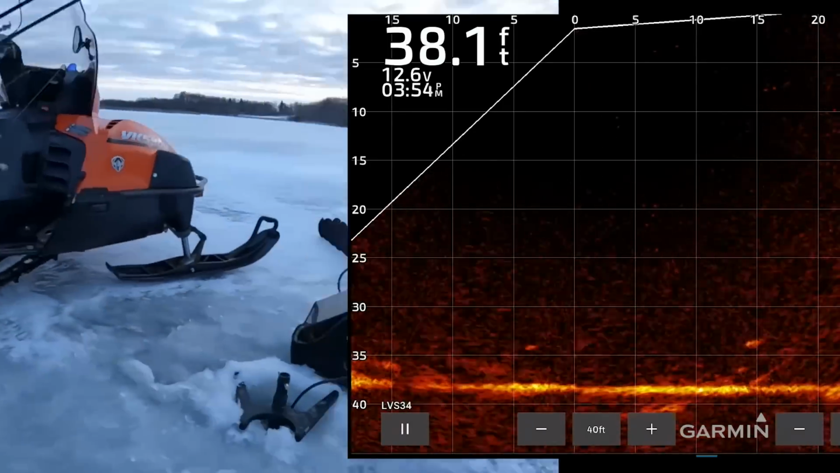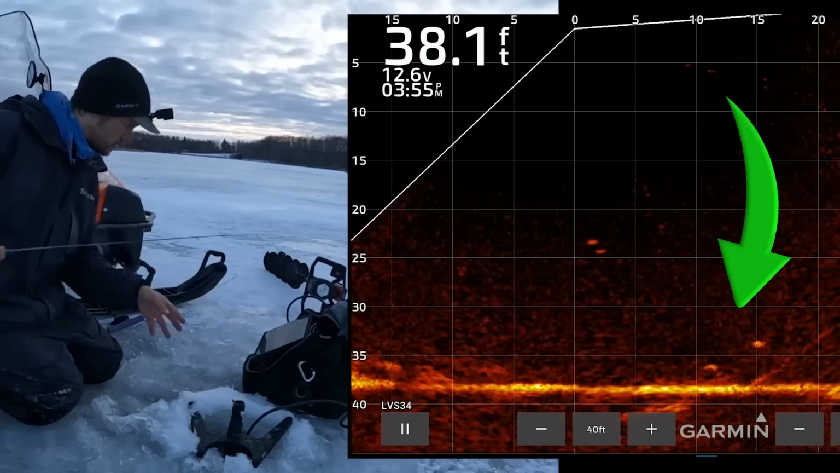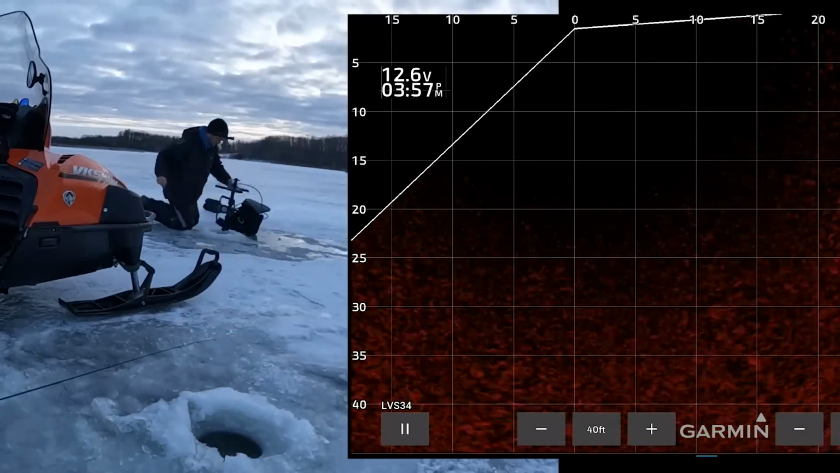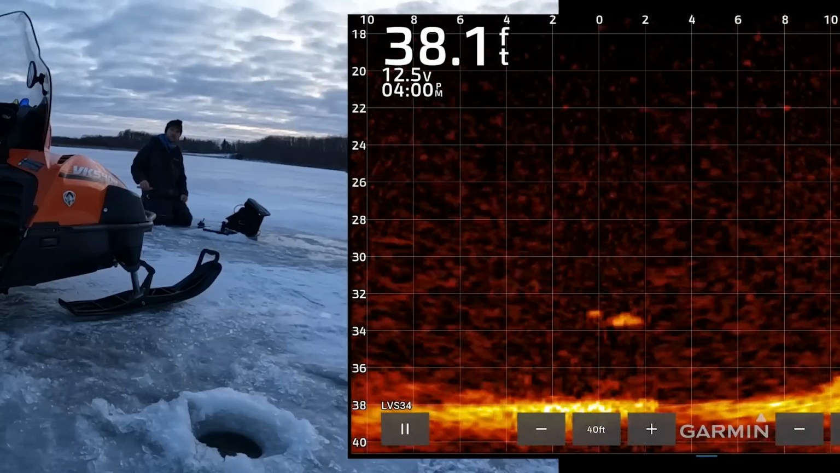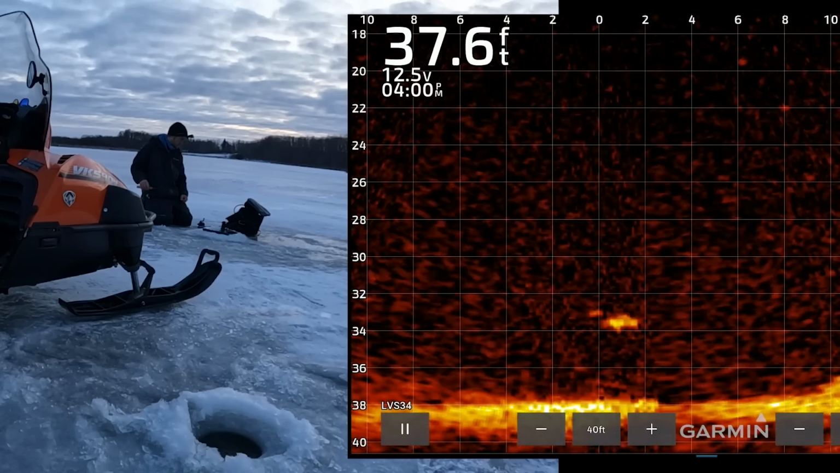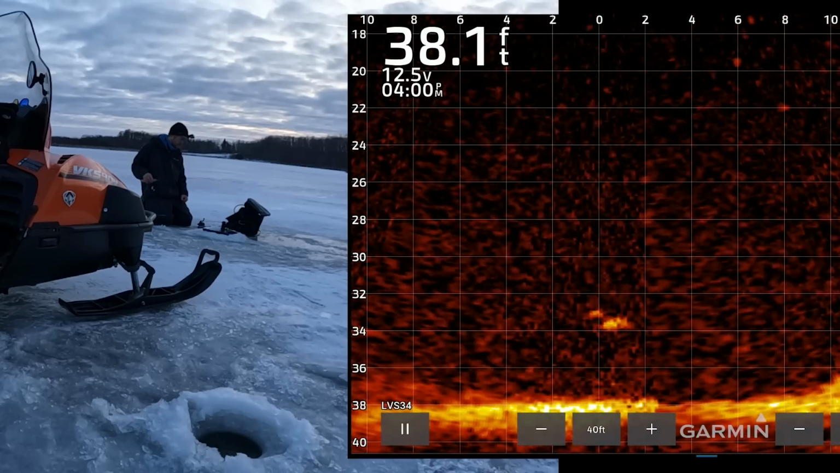Okay, well, there's not much around, but there might be a couple. Okay, well, there's a couple consistent marks. 10, 15 feet this way. Got a perfect fall on this mark. Still one over here. This one's inching closer, inching closer.